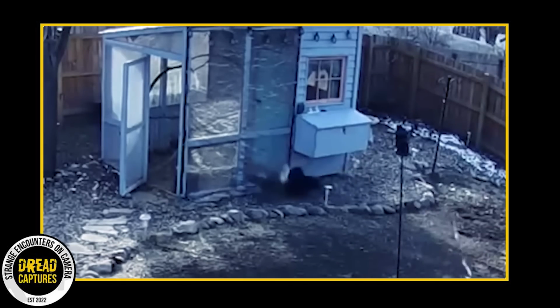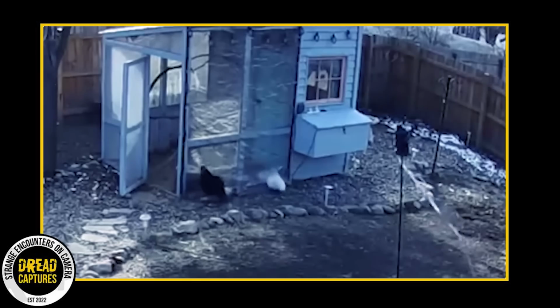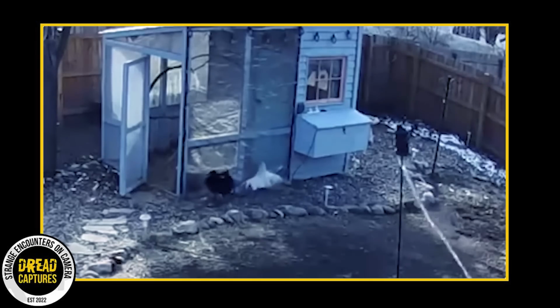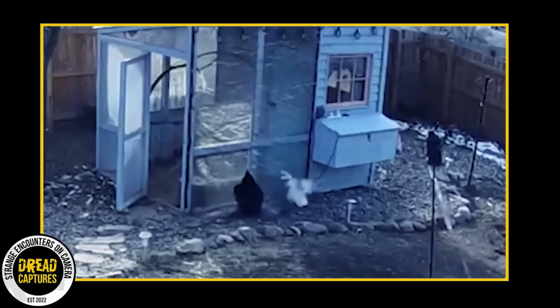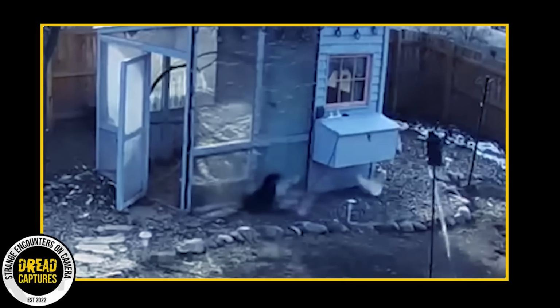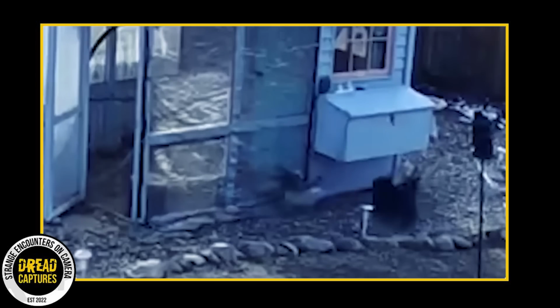However, this is a pretty common tactic amongst these birds of prey, trying to pick off vulnerable, confined birds or animals. A few videos back, we saw a similar attack with a similar result. That time, the hawk tried to escape and got pinned down inside the hen house.